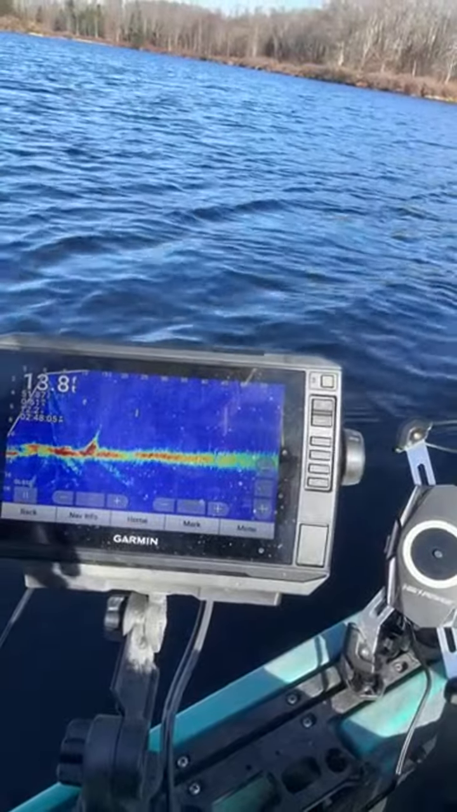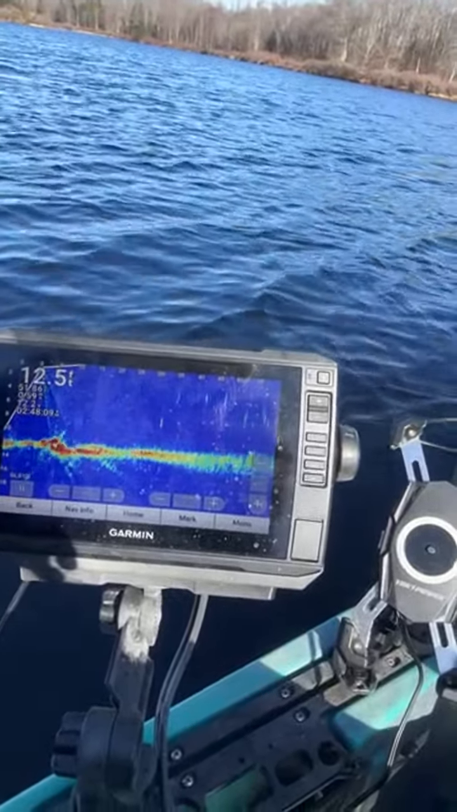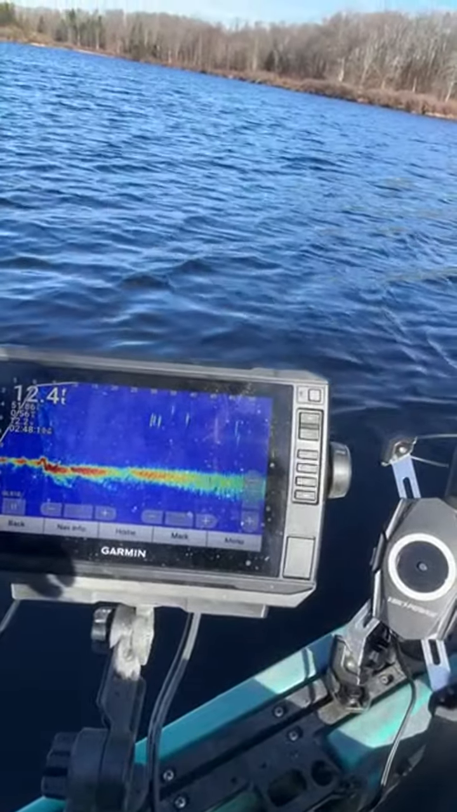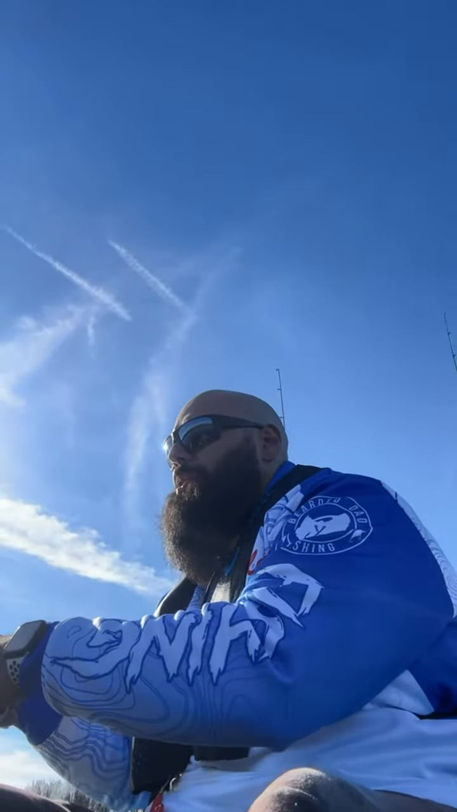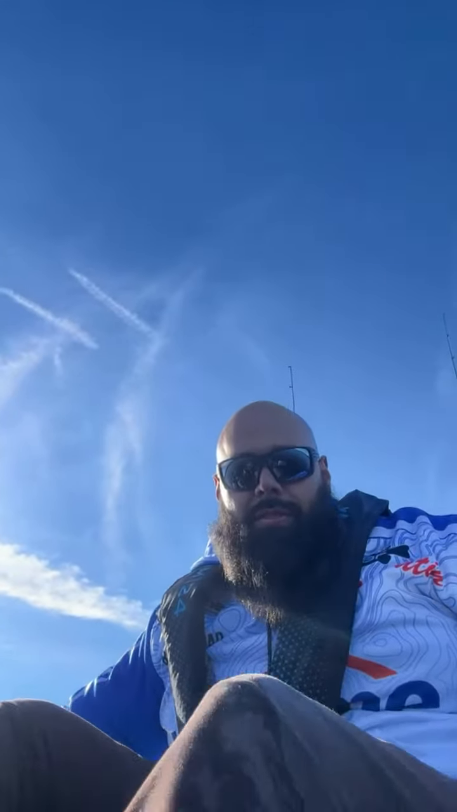That's the beauty about the live scope, man. You can really pick up on what's going on. And I haven't really been using it to find my bait and have them chase it, etc. I'm trying to find where the fish are, and I'm just casting into the little schools of fish. I'm ignoring the isolated fish for the most part because I haven't had much luck on those.